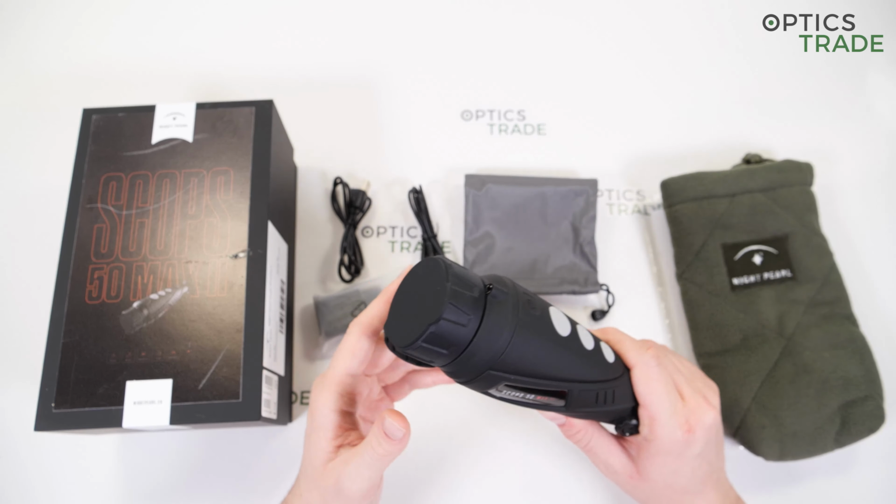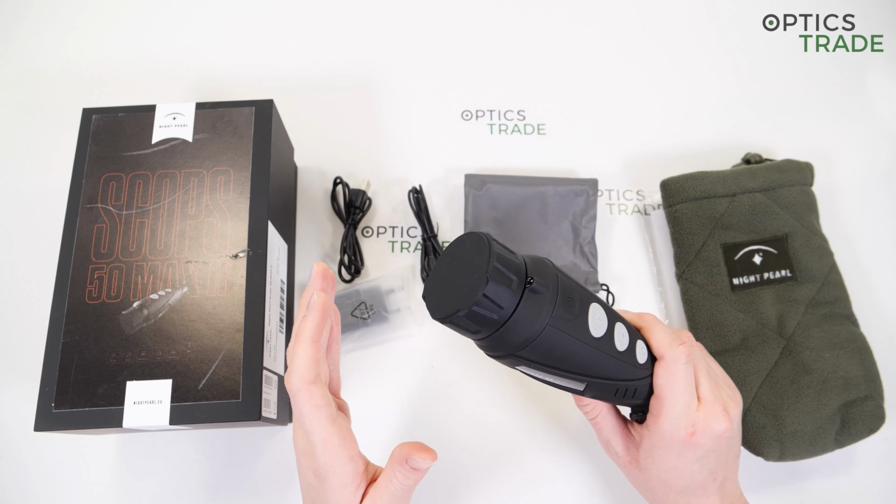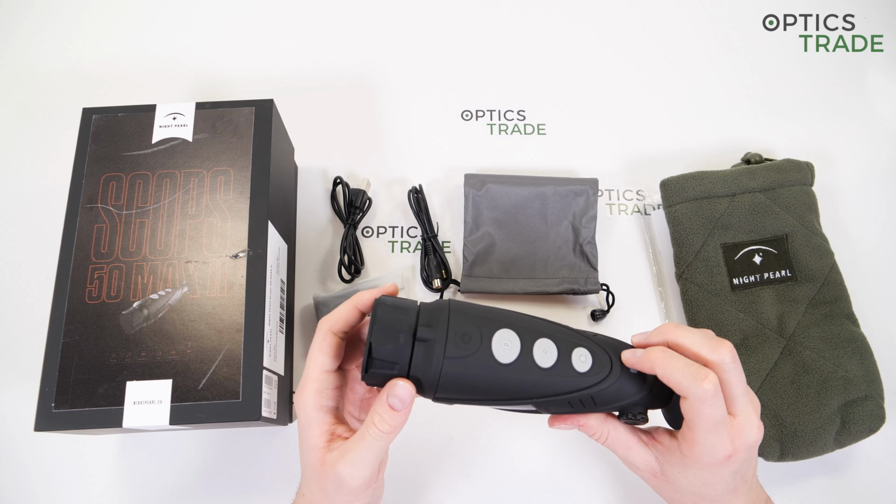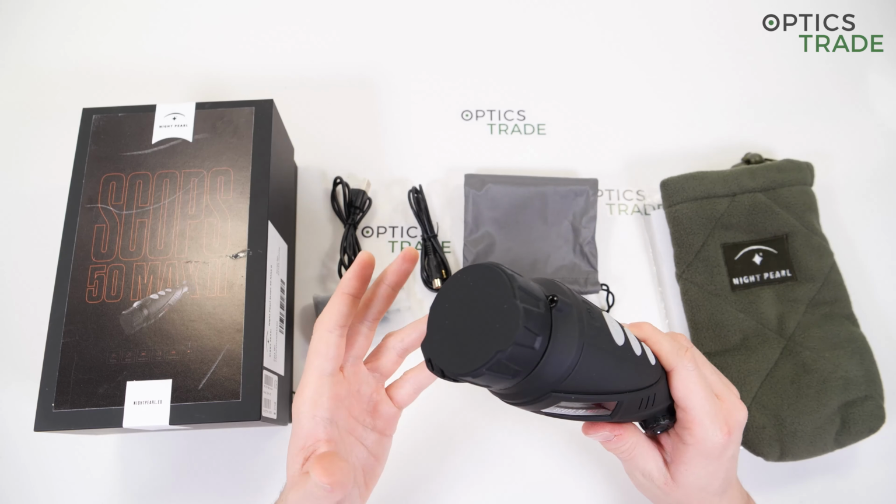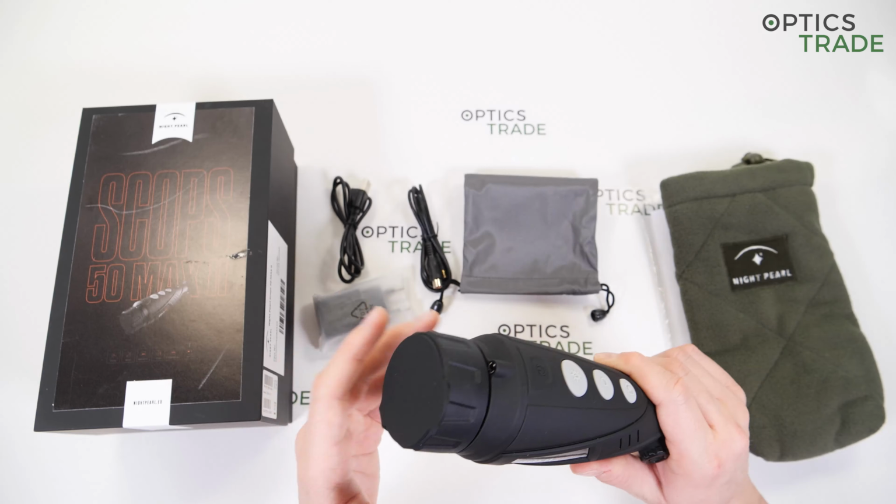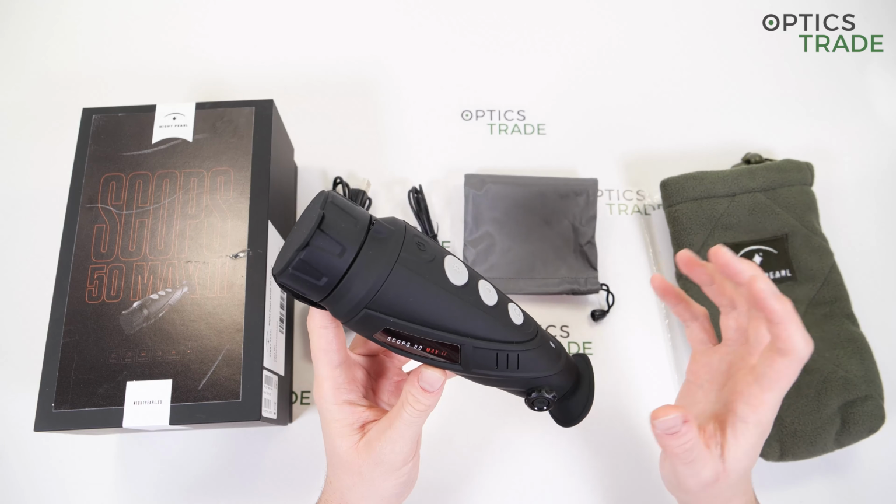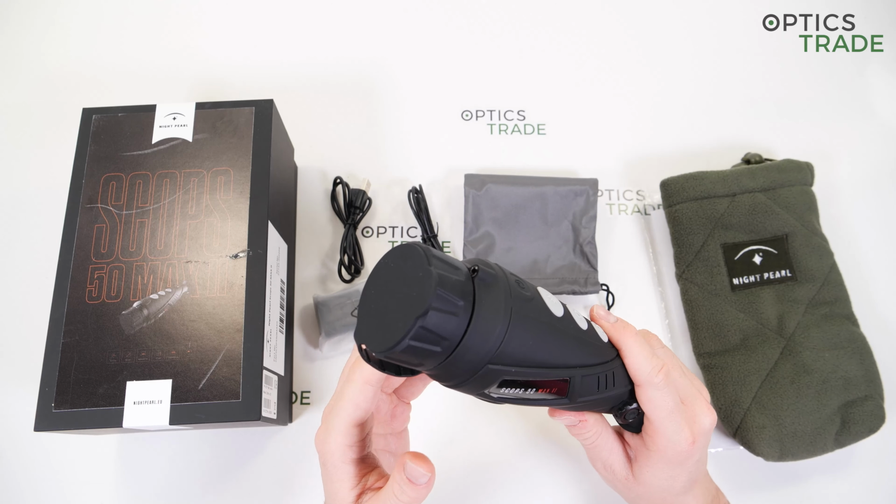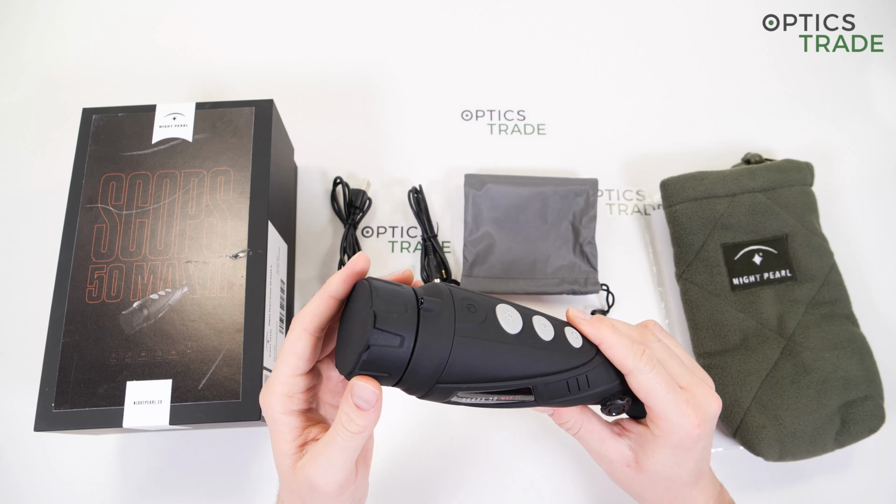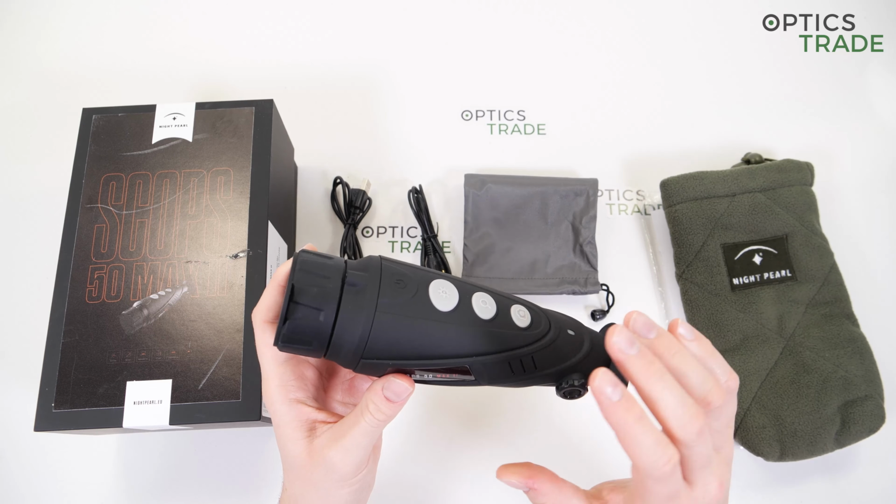Now that we're at the end of this video, I want to go through the advantages and disadvantages as I usually do in these reviews, to point out several things one more time and to help you remember what is great and what is a little less great. The most important thing, definitely worth pointing out, is the superb image quality, which we can attribute to the sophisticated sensor that this device uses.